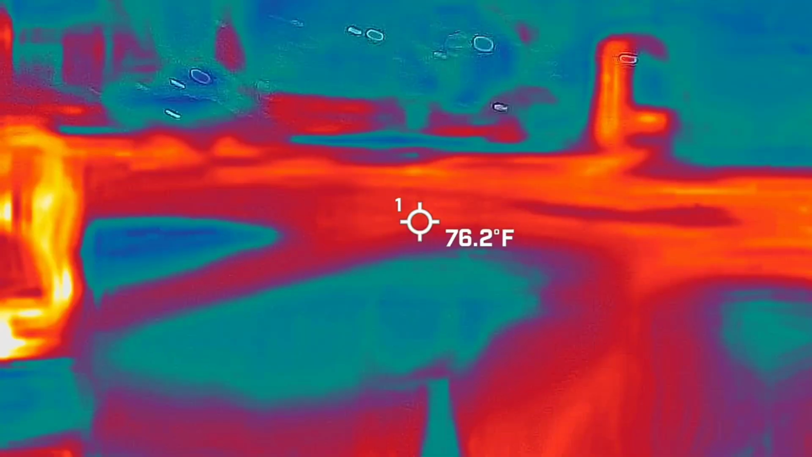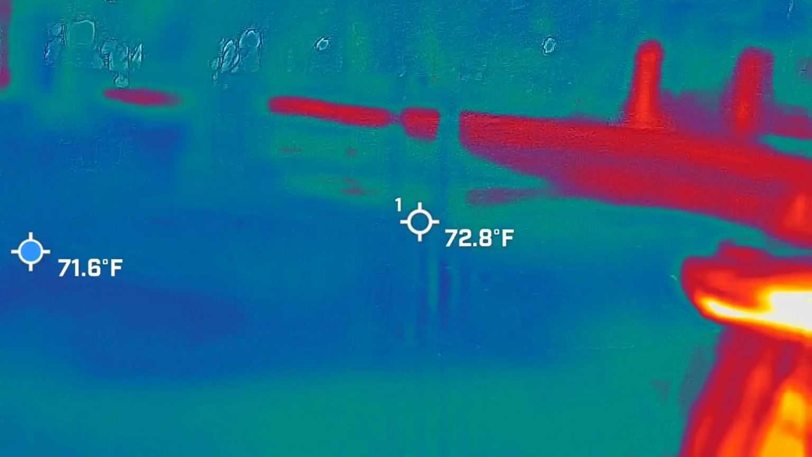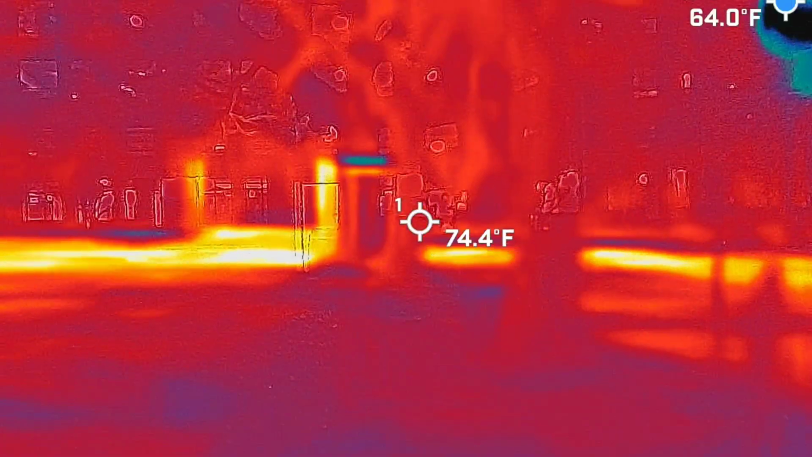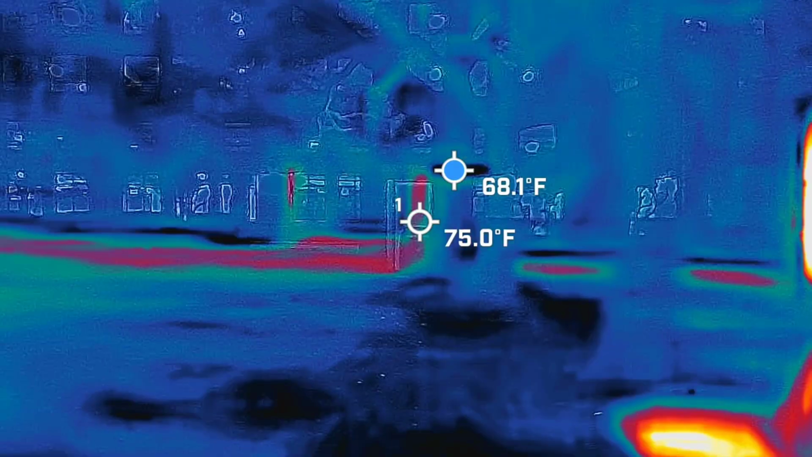I think that's why I keep getting repeat people that keep coming back. It's because I don't bullshit. If it's nothing, I'm like, yeah, that's nothing. Just nothing. Did you get the color of her hair yet? We know it's red.